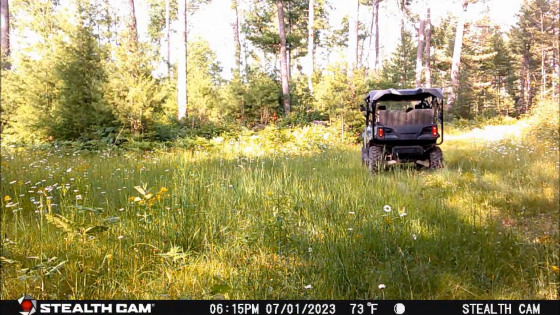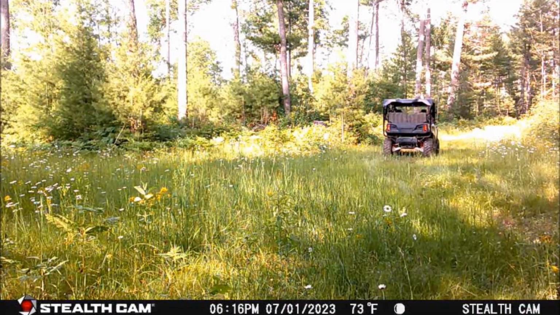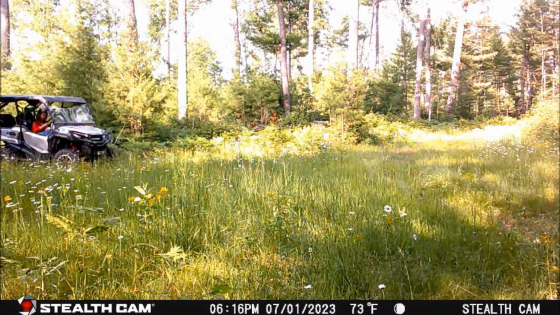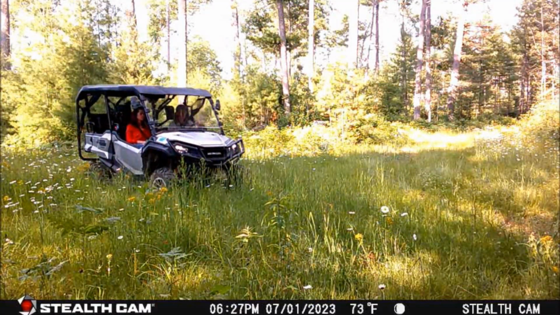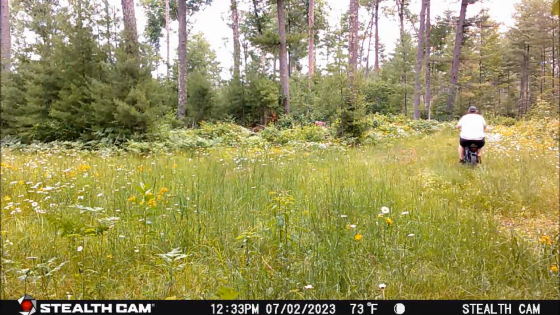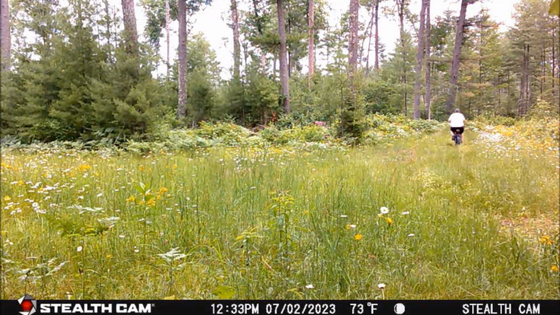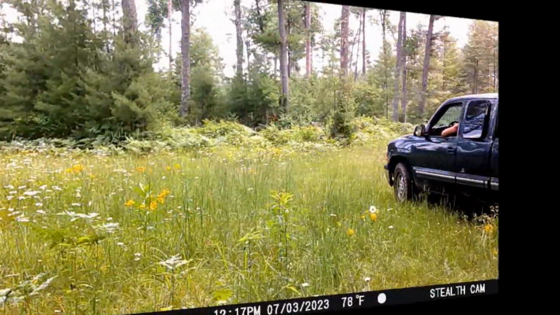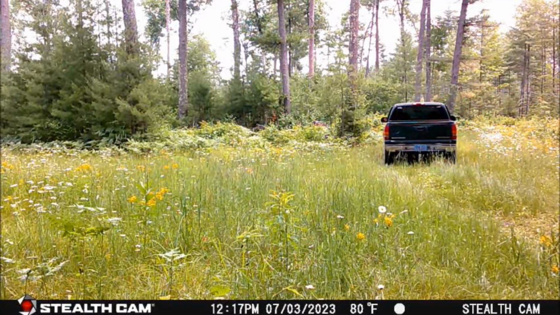Now, there was a 5.5-day span until July 1st when a trail cam picked up human activity, as this ATV passed by the crossroads trail cam, at first heading east, then backing up to go north, and finally returning past the trail cam heading south at 6:27 p.m. Next, on July 2nd at 12:33 p.m., this pedal-style electric trail bike headed down the trail to the east.